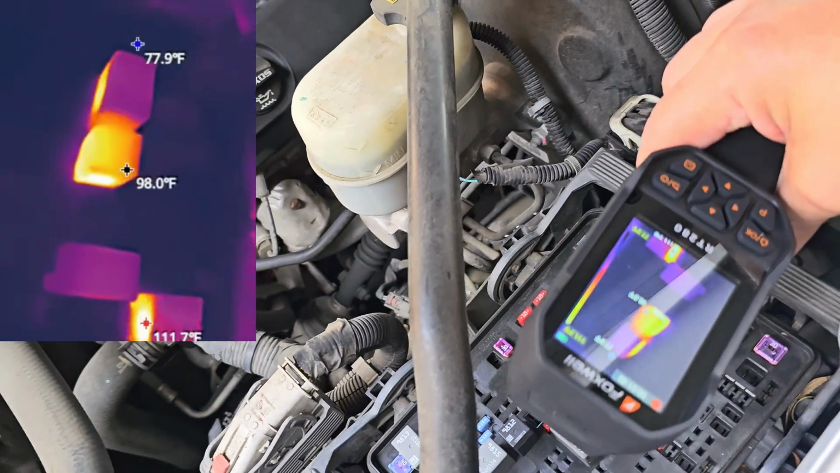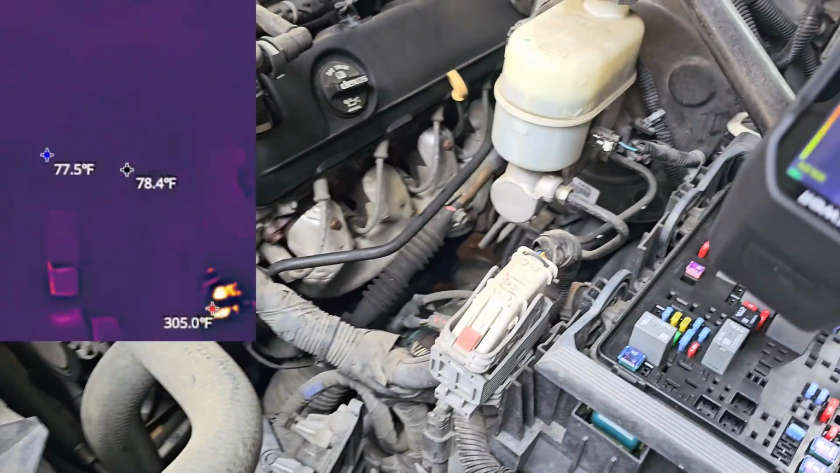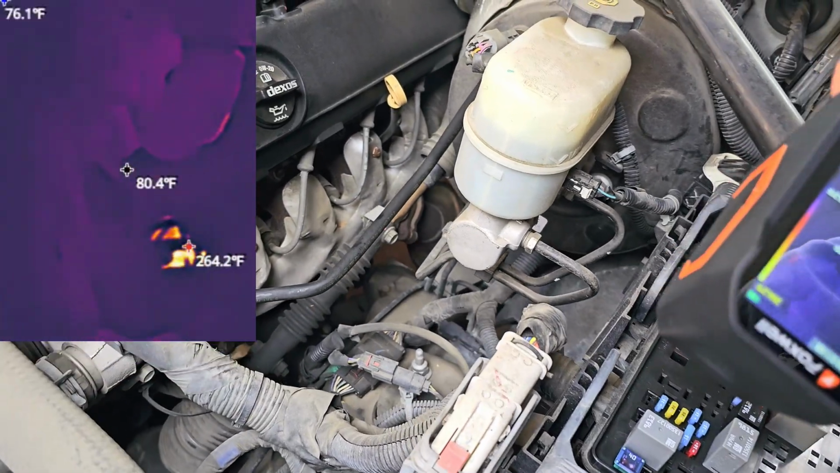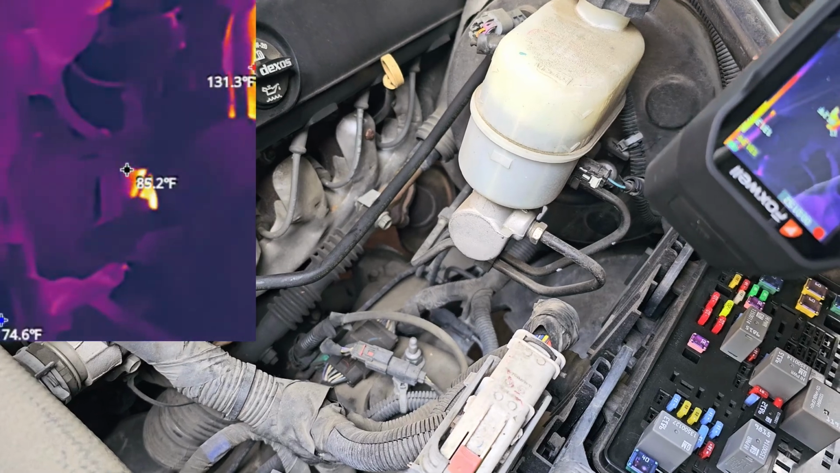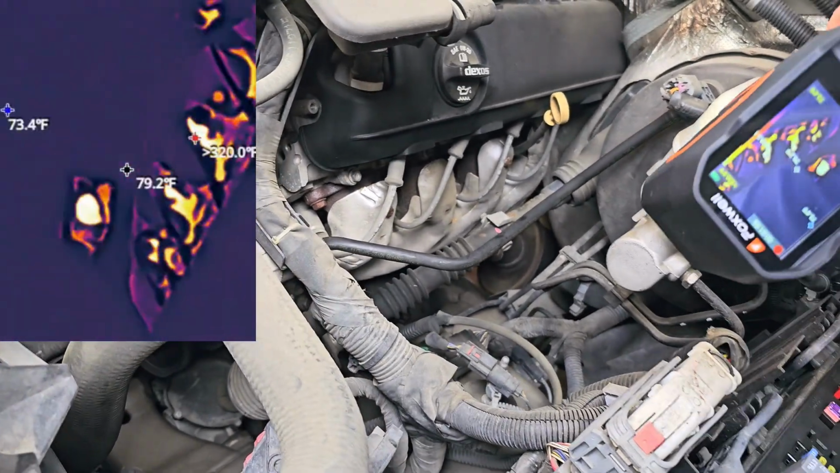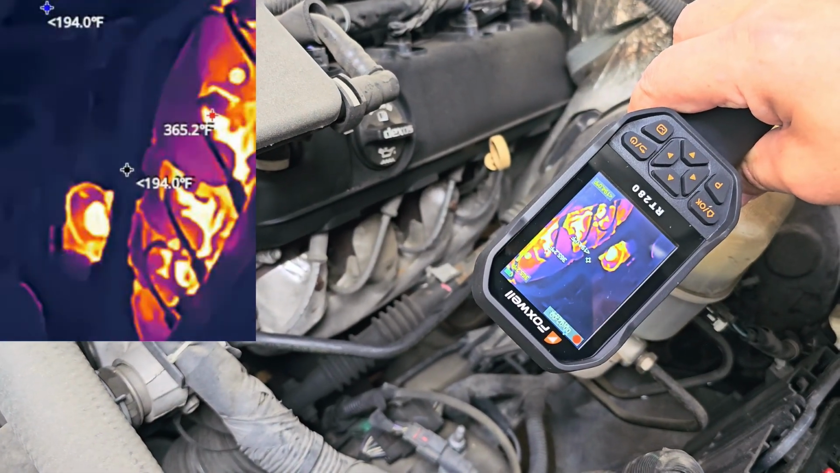You can sure see those relays though. That's what's nice about this. You actually have a visual image of what's actually taking place. That very hot spot down there is the catalytic converter.